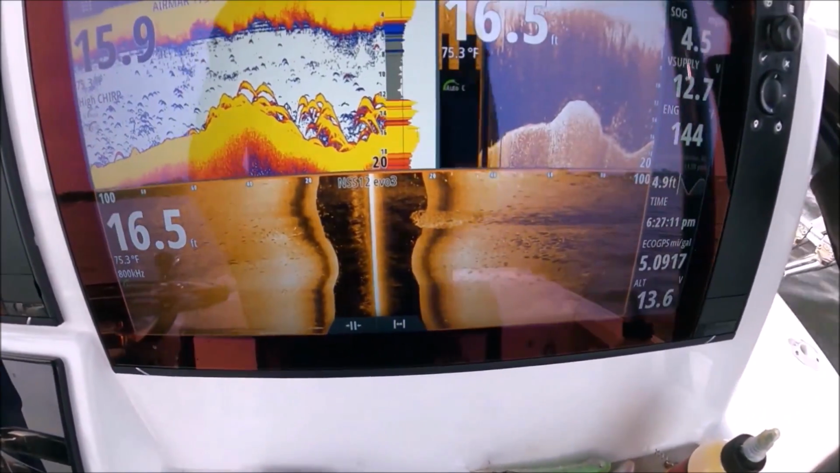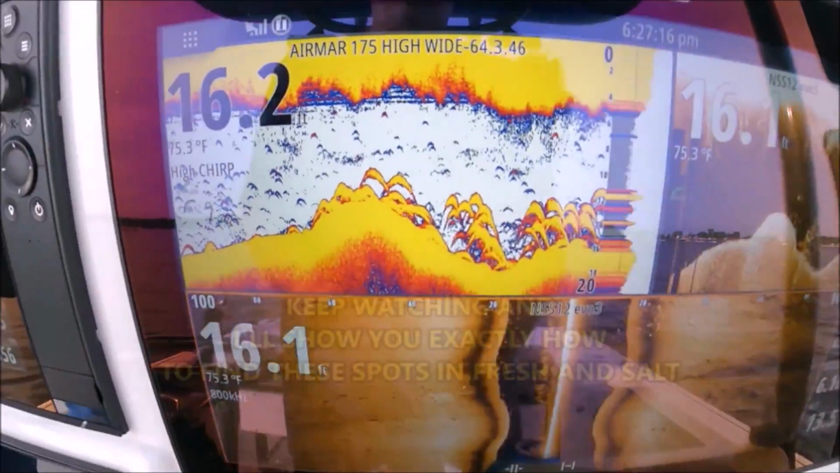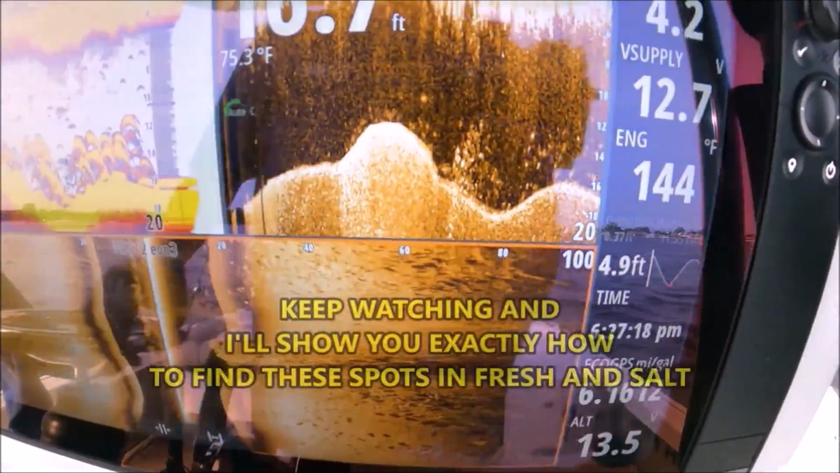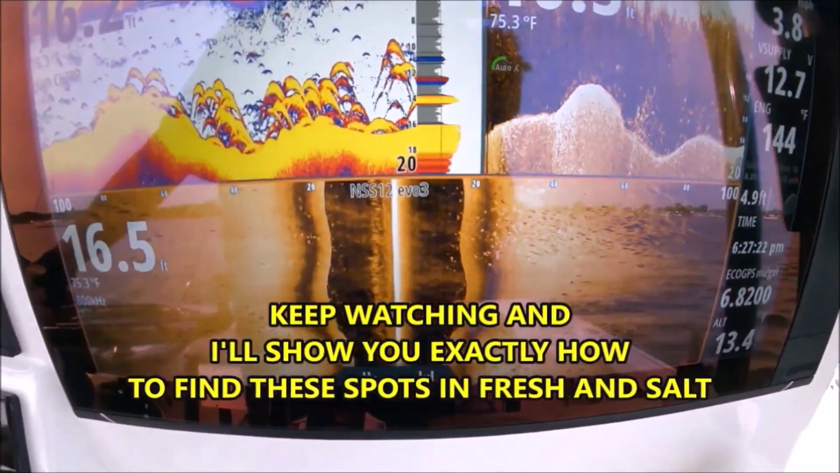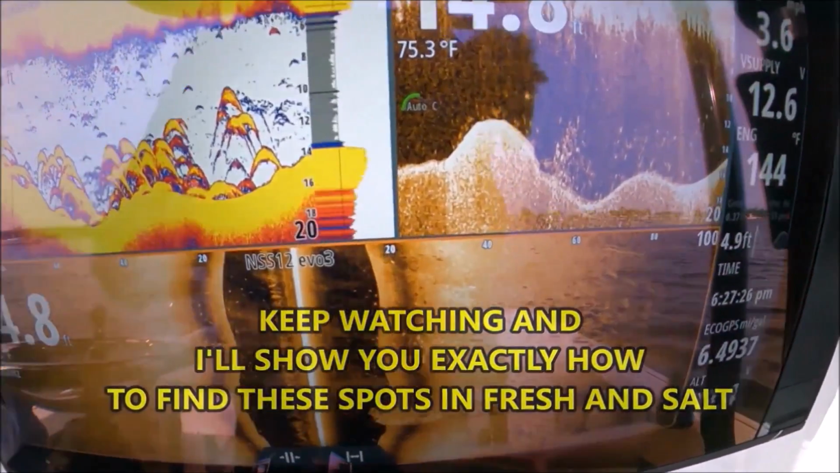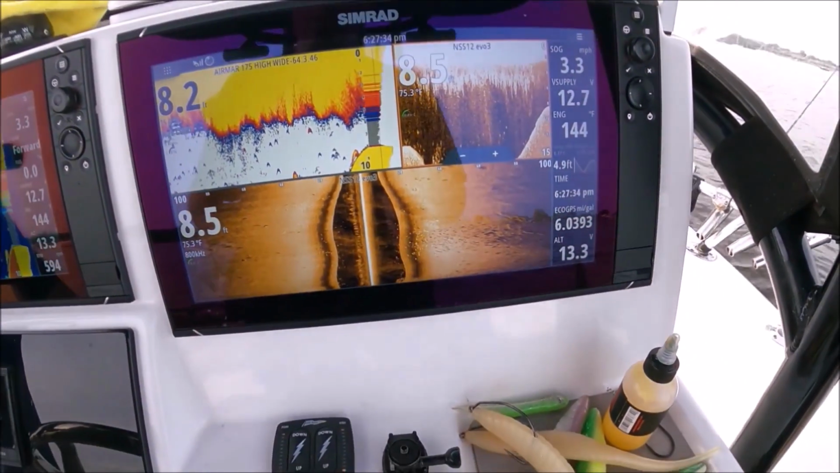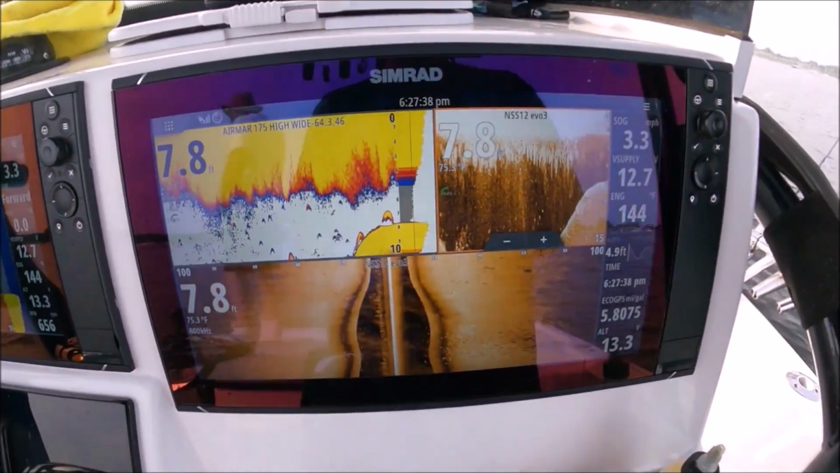If I said it once, I said it a million times. Look what humps do. Look at the fish attracted to that hump. Fish those ledges and humps. Start by looking there. They just get all attracted to it, man. Okay, it's only 8 foot. We're up on the hump right now.